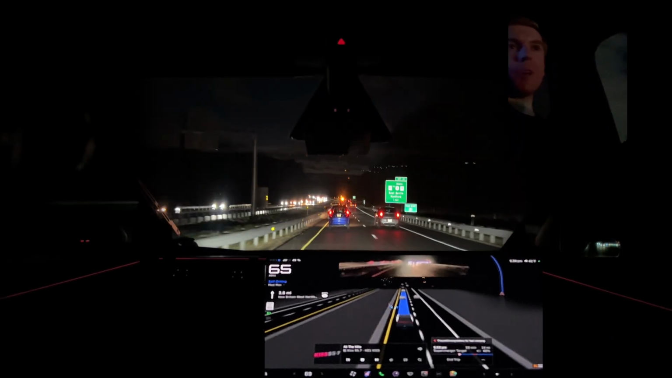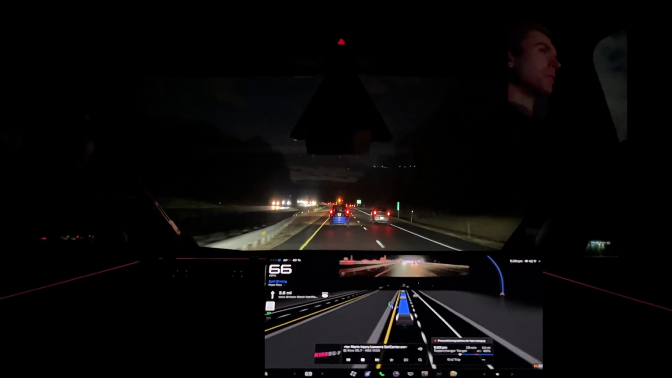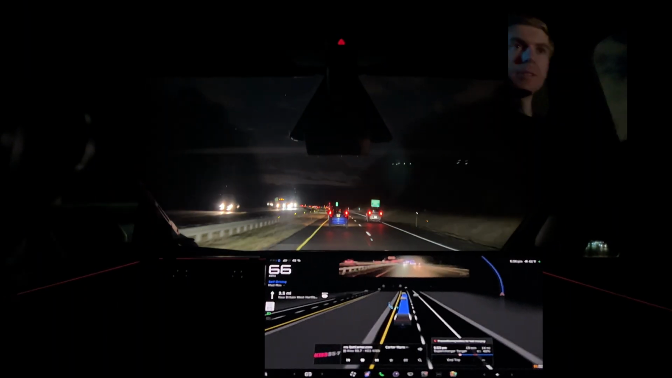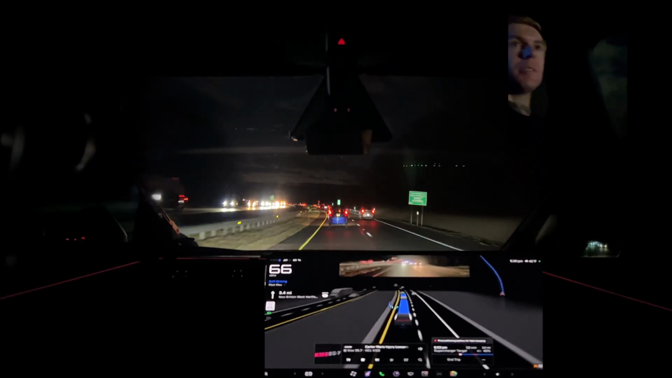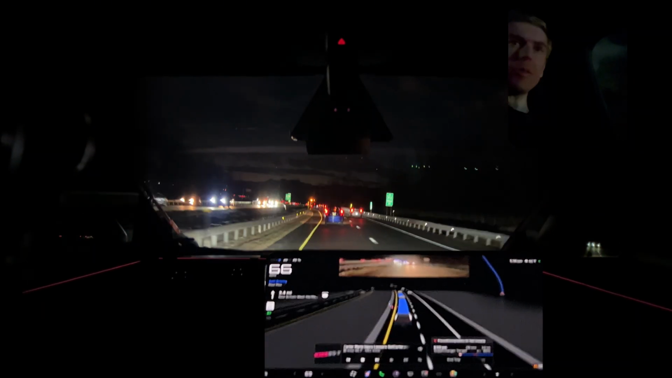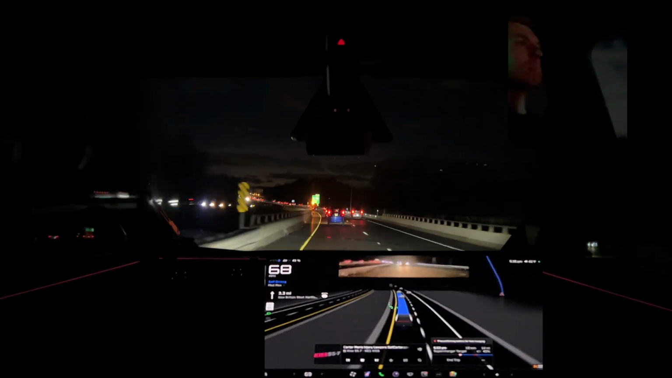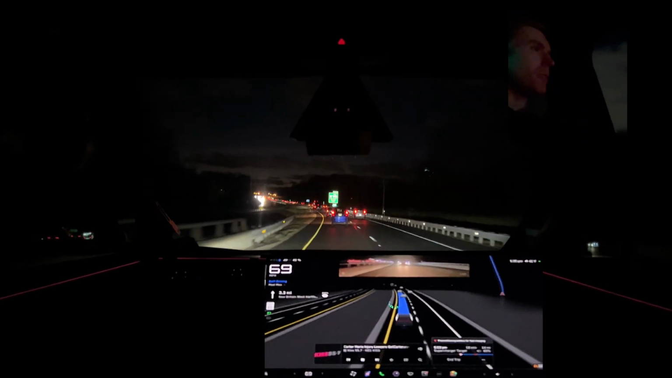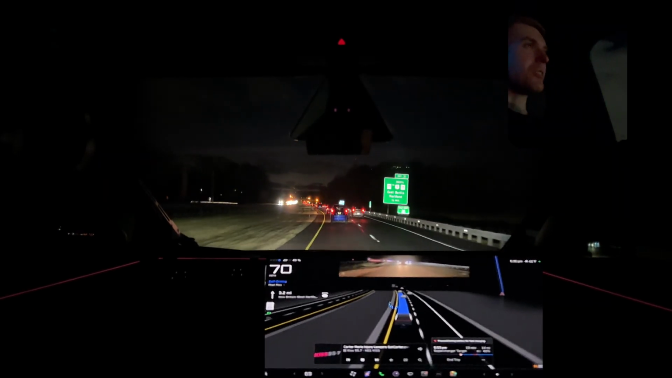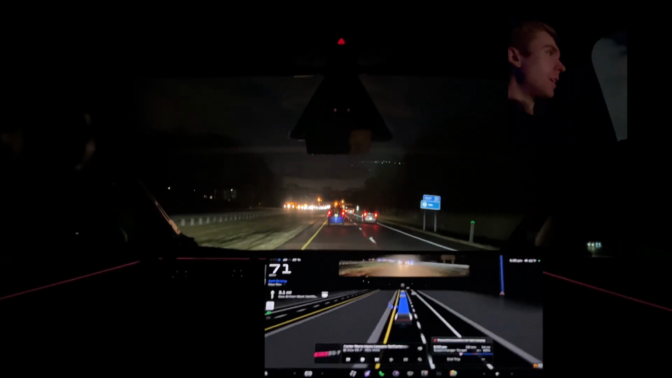We are following that tow truck with its flashing yellows. Not really impacting us. Halfway on our journey here. 19 minutes to go to the charger. We're going to get a lot of footage from this. This will be a good test of my new workflow. 100%.